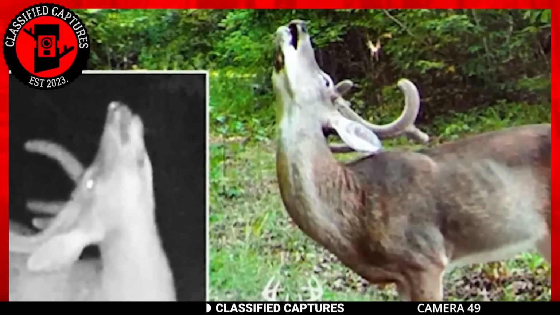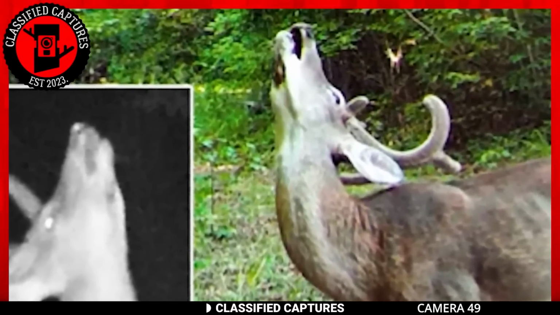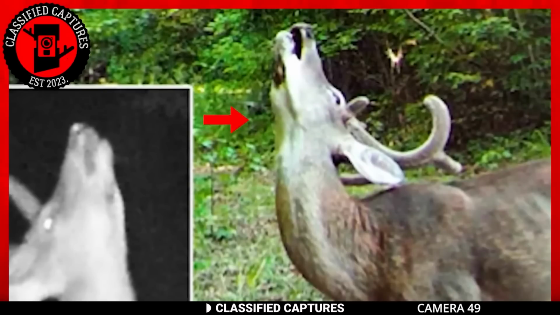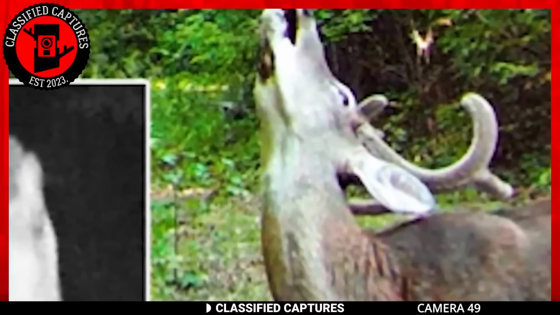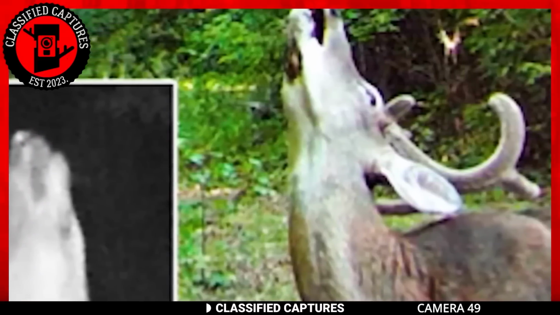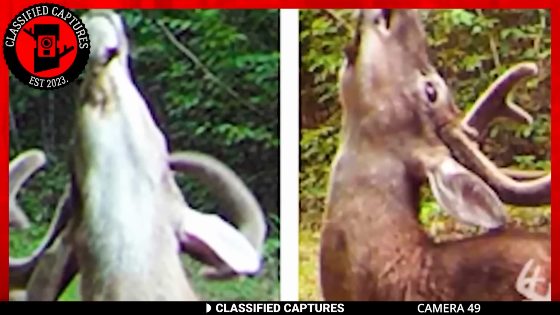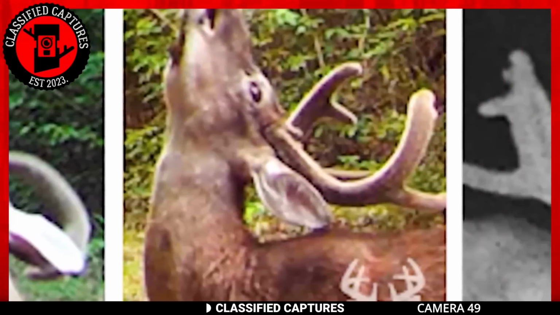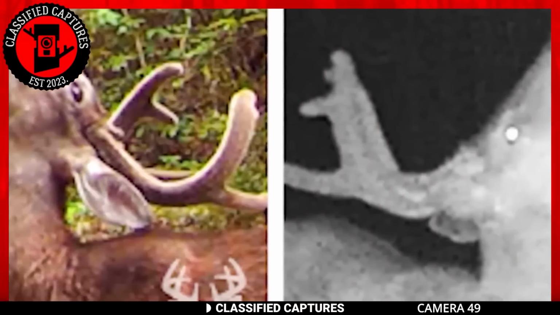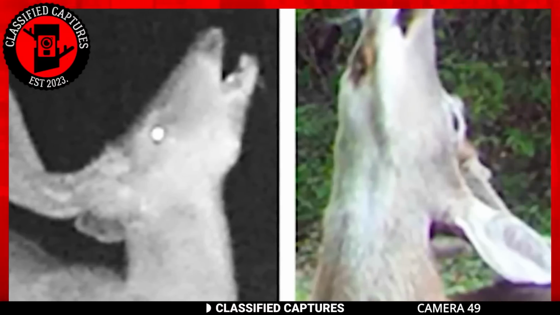Take a close look at this trail cam capture. Can you spot what's out of place? If you notice that the deer's neck doesn't look natural, you're absolutely right. It seems like the deer is howling, but as we all know, that's something exclusive to the canine family. In no universe is this behavior normal for a deer. What's even stranger is that this posture has been captured by multiple trail cams in that same area. So what could possibly be happening here?